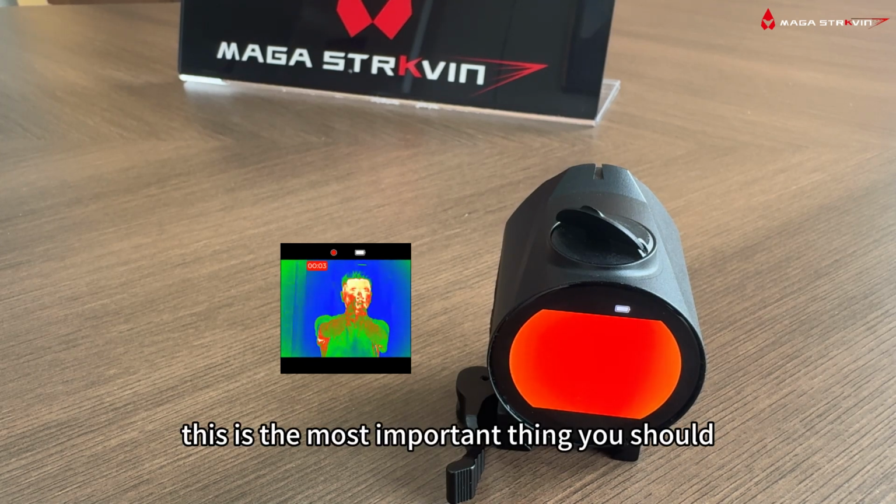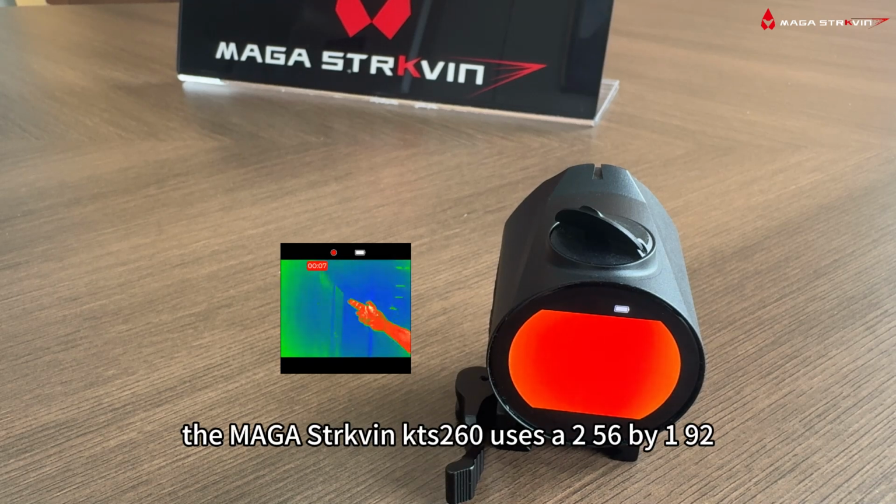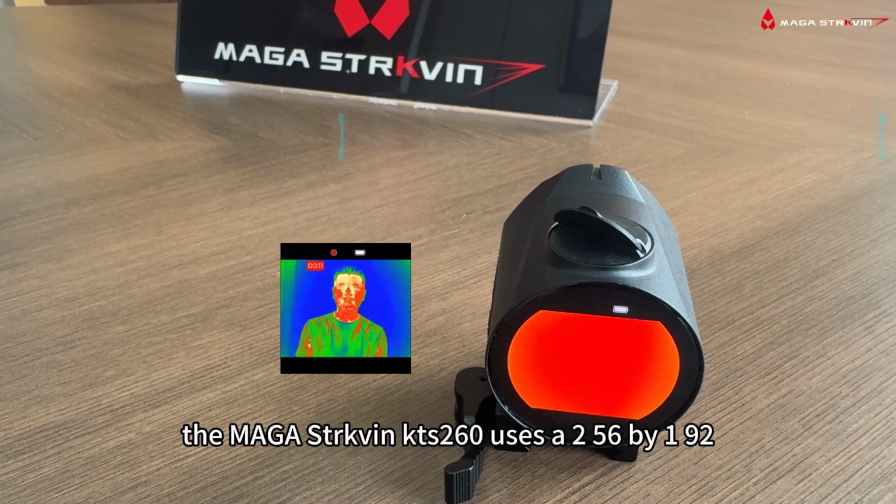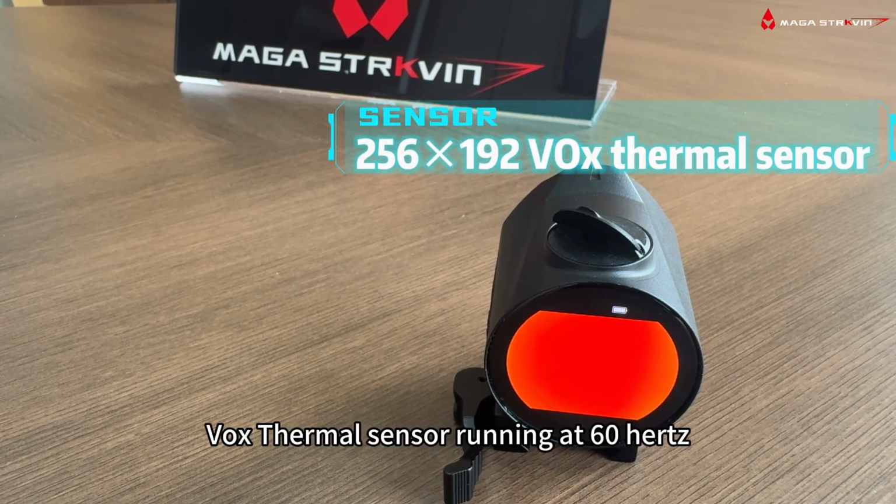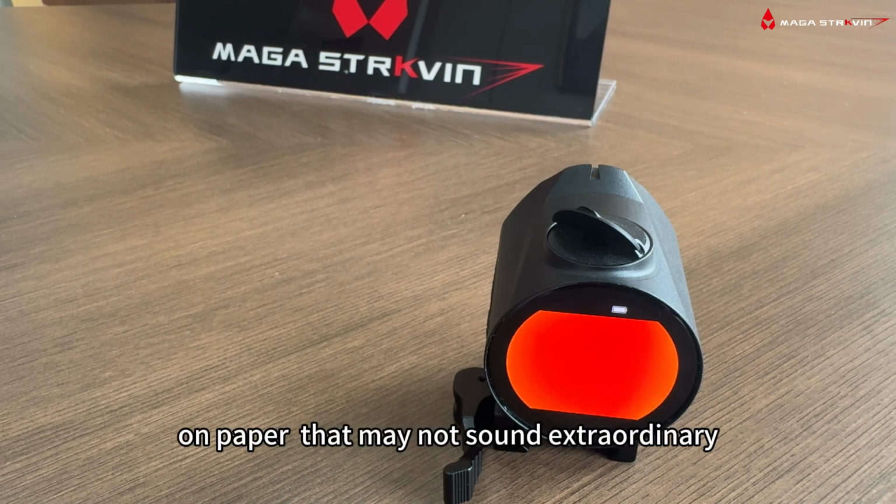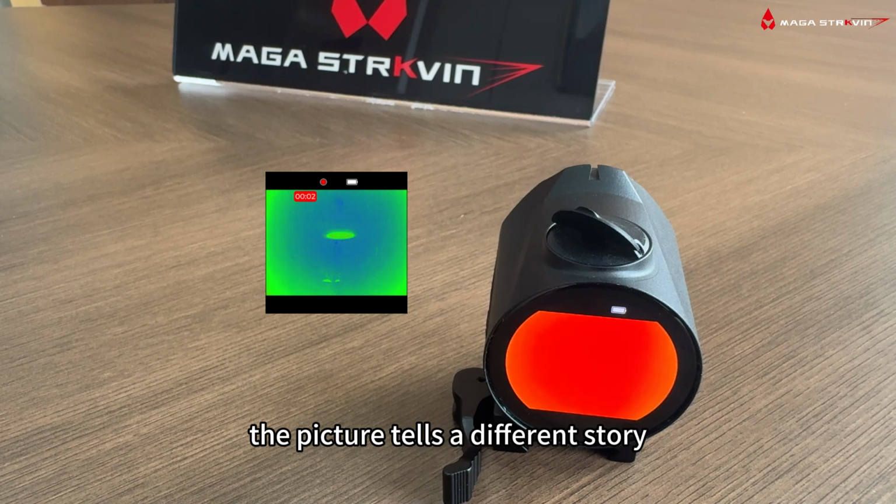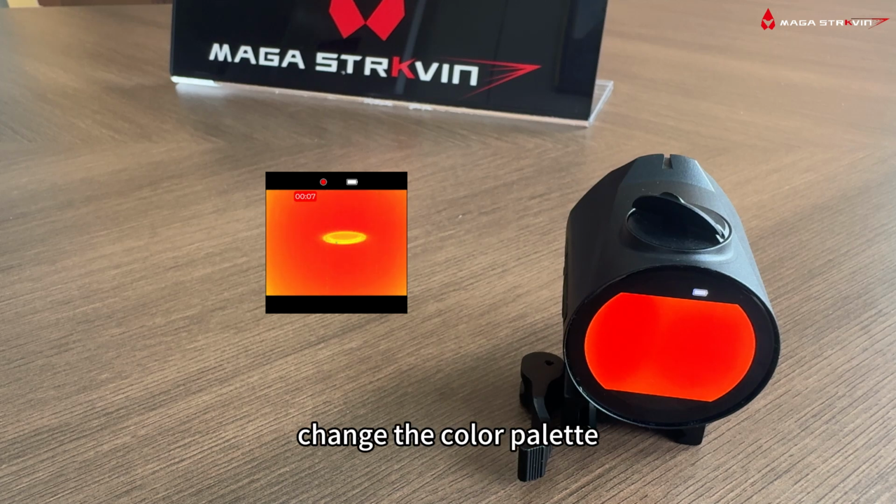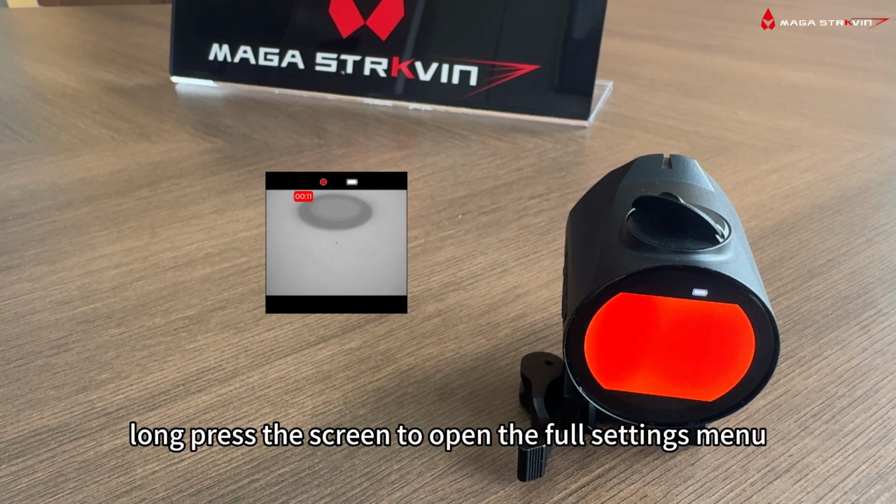This is the most important thing you should consider when you choose a thermal sight. The STRKVIN KTS 260 uses a 256 by 192 VOx thermal sensor running at 60 Hz. On paper, that may not sound extraordinary, but once you start scanning, the picture tells a different story. As I mentioned before, you can swipe left or right to change the color palette, swipe up to switch reticles, and long press the screen to open the full settings menu.